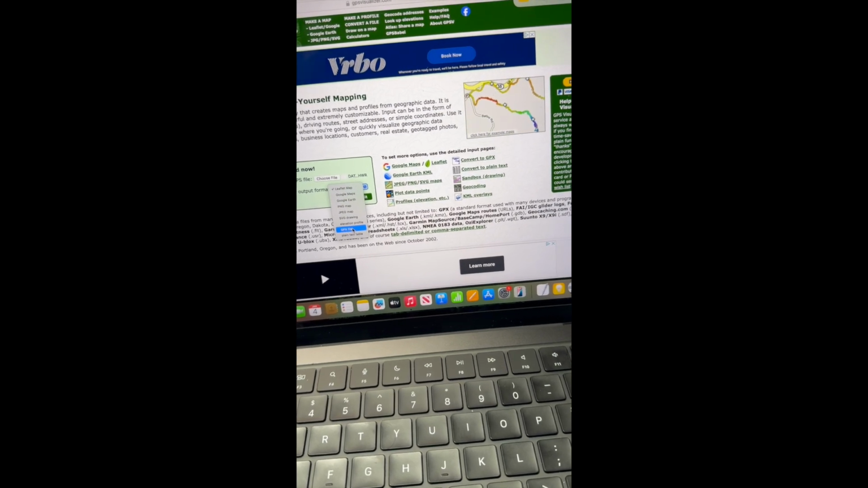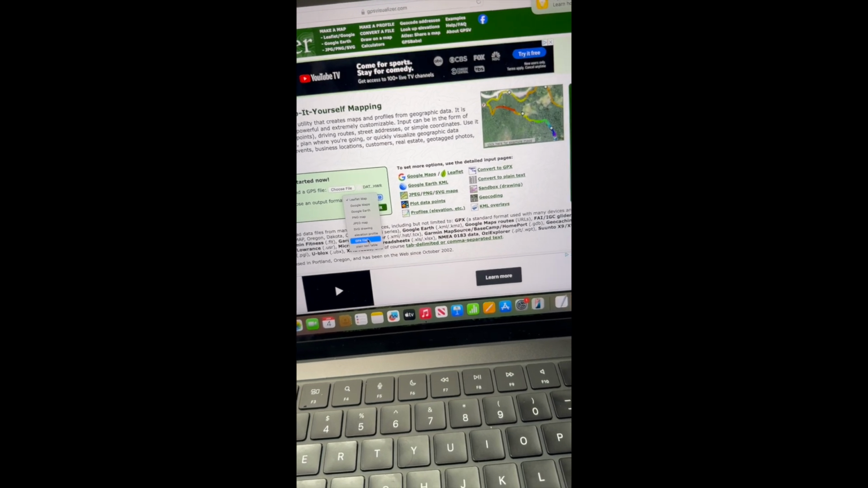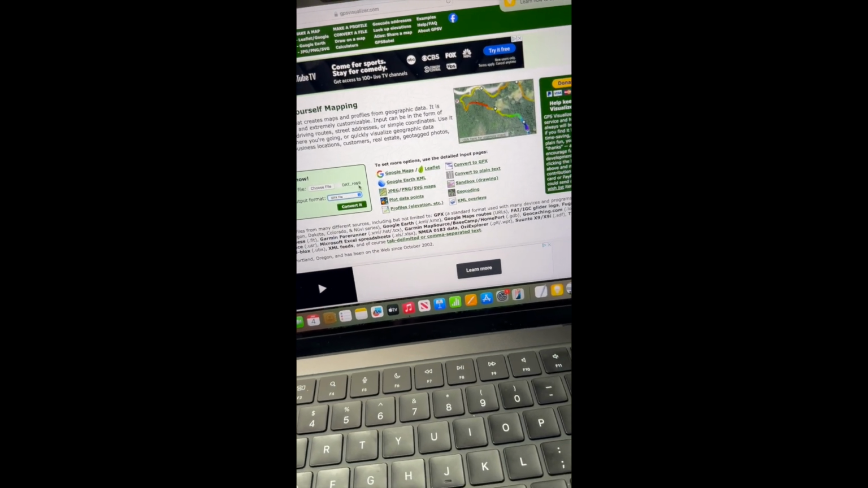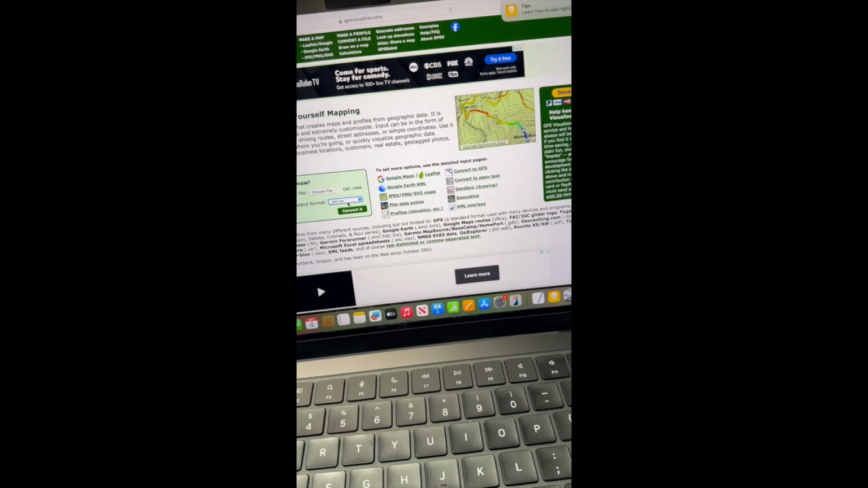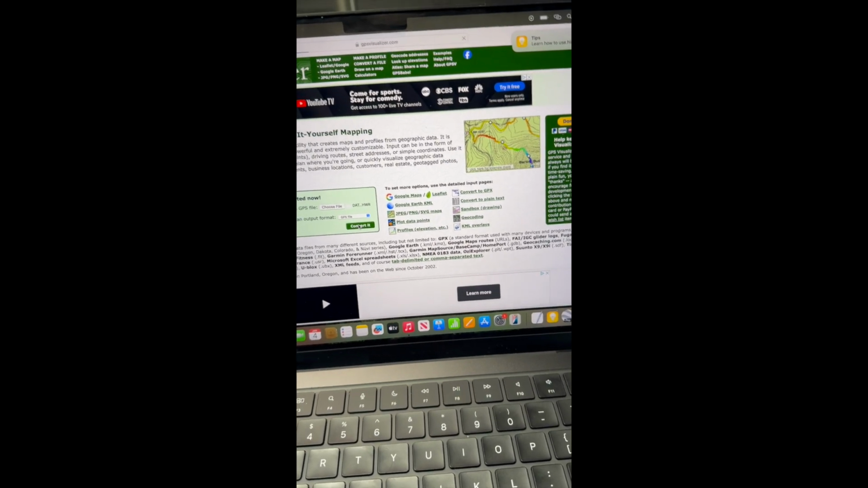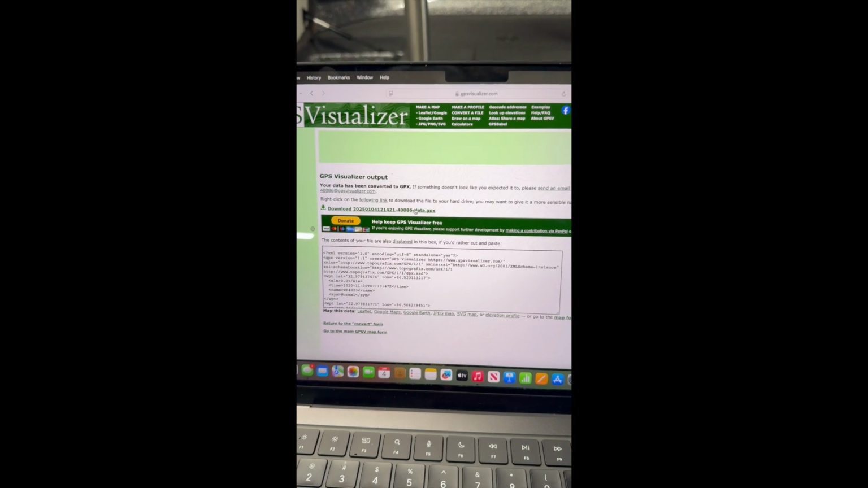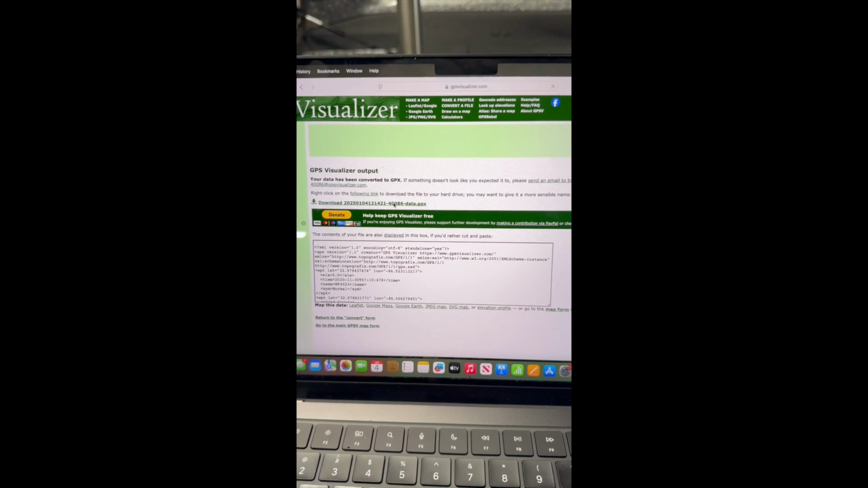Now I like a GPX file because it seems to be pretty universal. Google Earth will use that. Lowrance will read that. A lot of different stuff will read that GPX file. And then you simply click convert. Once you click convert, it will pull up a bunch of stuff here, but really what you're looking for, this link right here, you'll hit download.